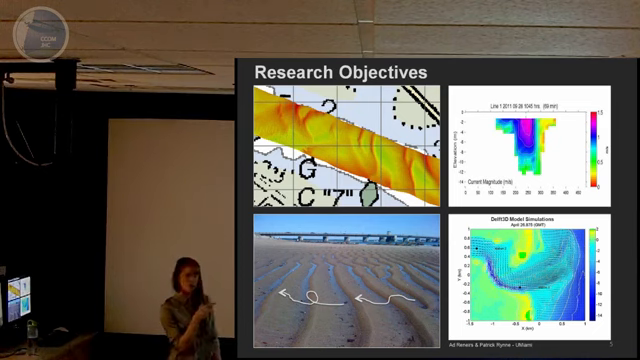And then from the vertical structure of those currents, we were able to look at boundary layers and calculate sediment transport parameters. And then we compared those sediment transport parameters to the observations of the bedform migrations. And our last objective is something we haven't actually completed yet, but hope to down the line, and that is to take all of our observations and put them into a coastal or inlet dynamic model.